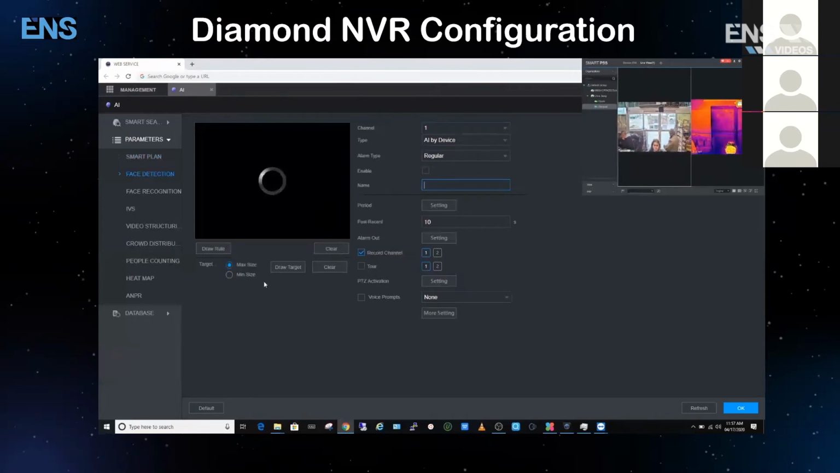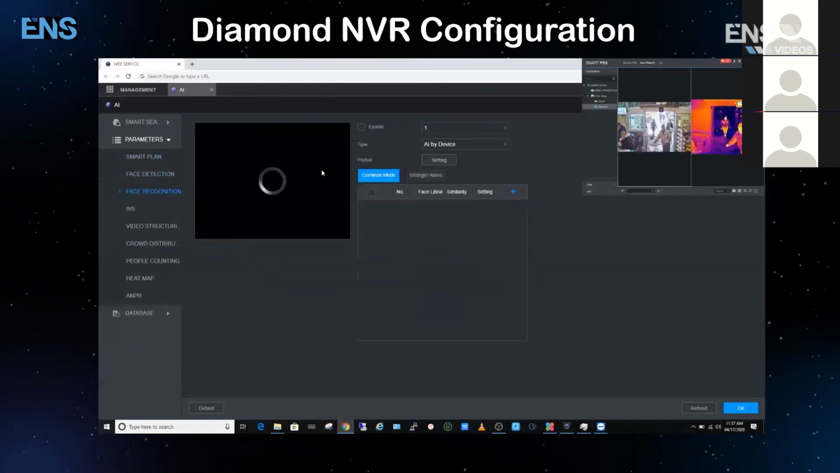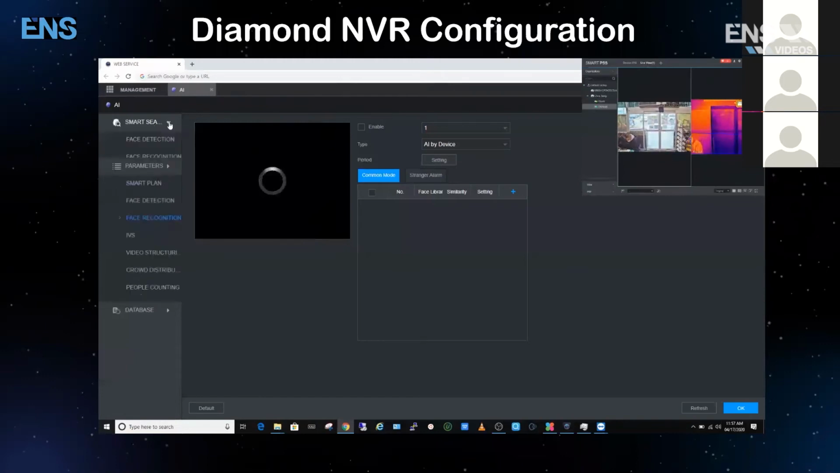After this setup, basically that's about it. There's nothing else. If you want to save data into a face recognition archive, then you would want to go to face recognition and enable that as well. You set your parameters here, and that way all the snapshots that come in will be stored in a database, and you will be able to record that and get more data. Because this solution is first based off face detection, you actually have an opportunity of tagging the faces. Is that correct? Yes, that is correct.